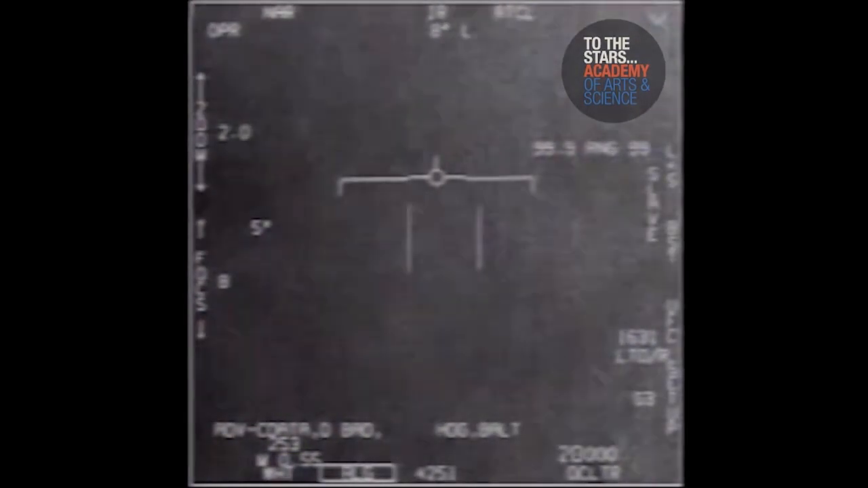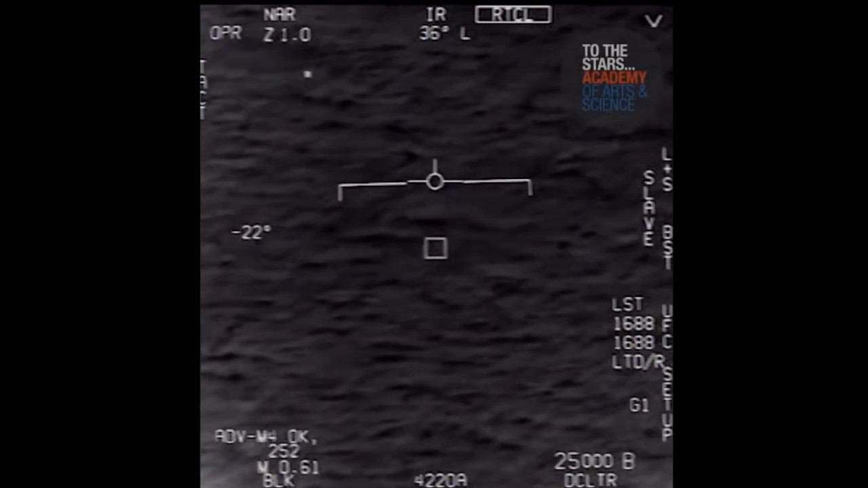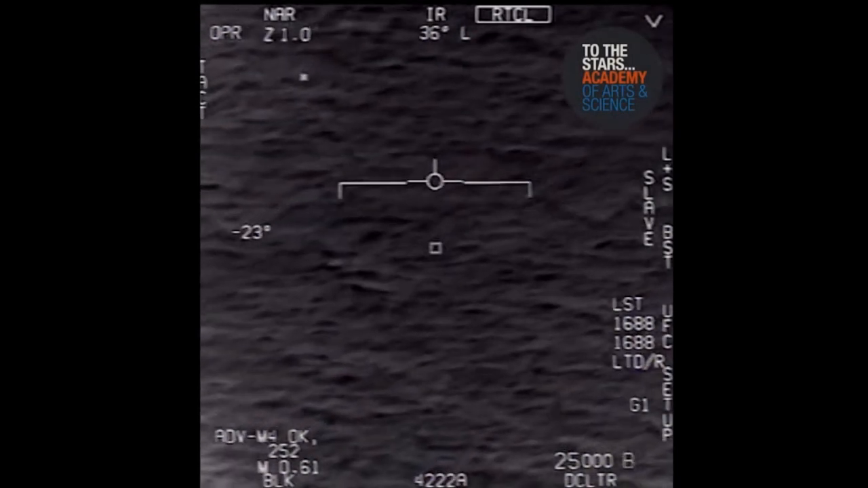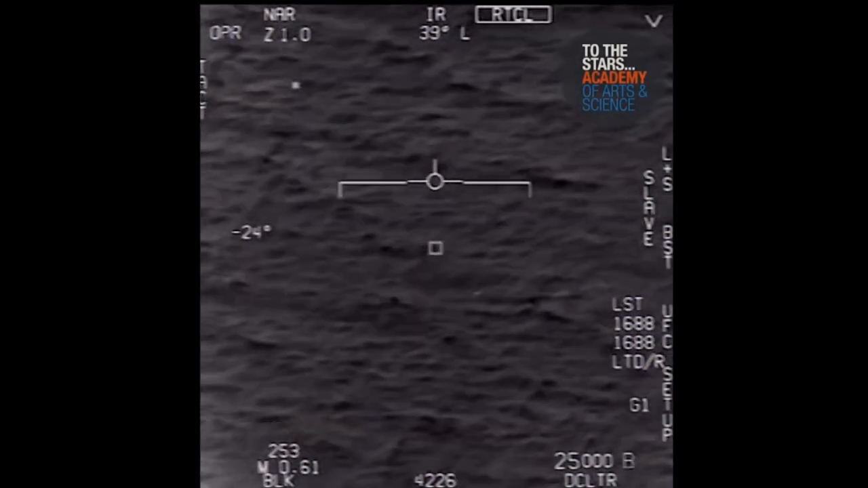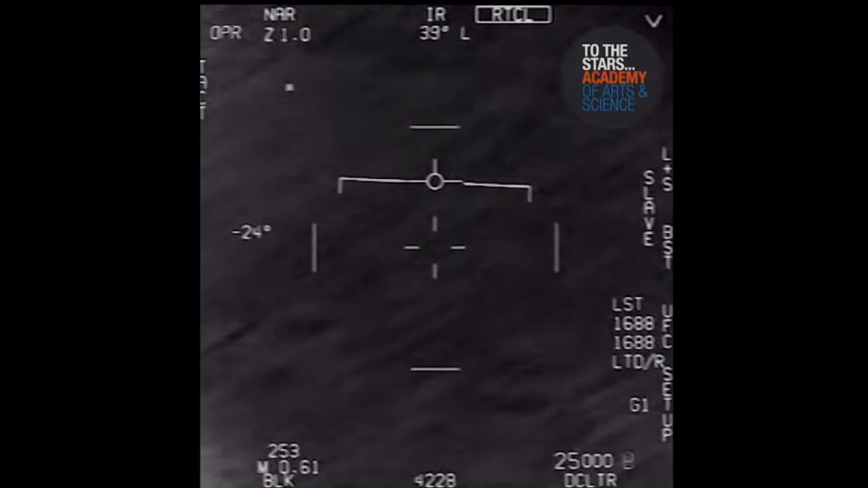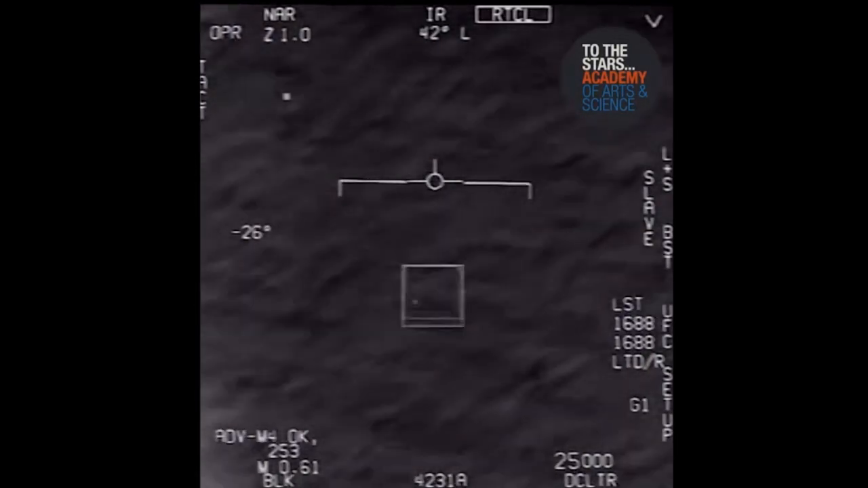This flying object was first spotted hovering over the water. In this video, there is this small square present in the center of the display, which is actually a target auto track part. So let's take a look at this video. At first, the WSO is unable to capture the object moving at a high speed over water. On the third attempt, the sensor tracking captures it successfully.